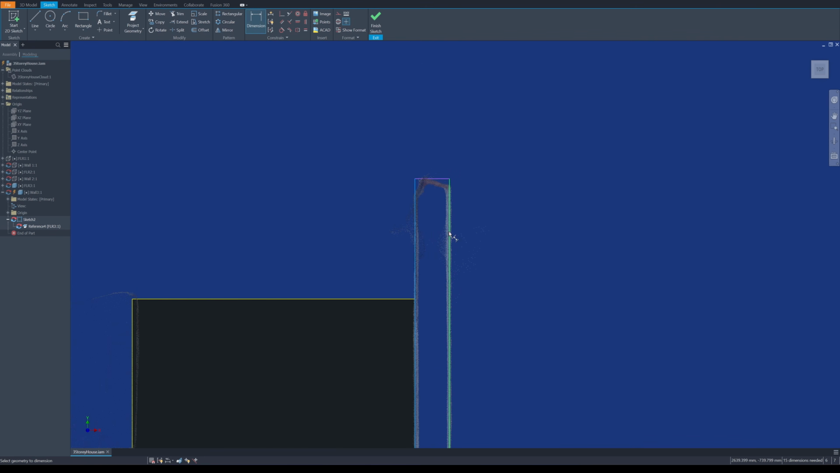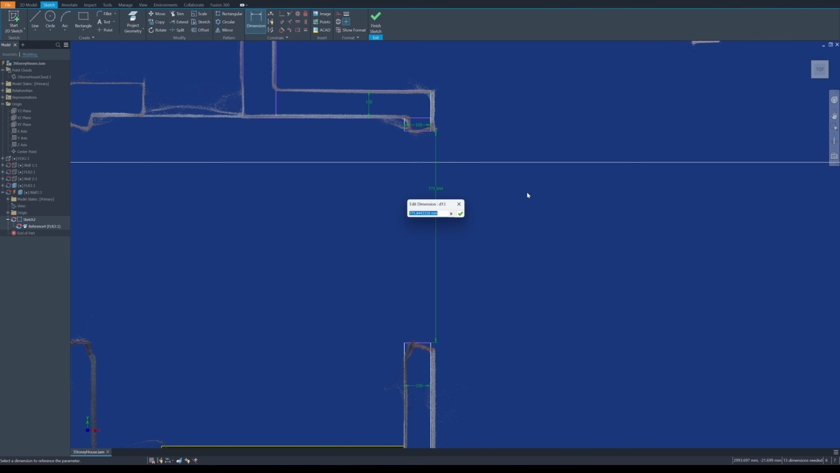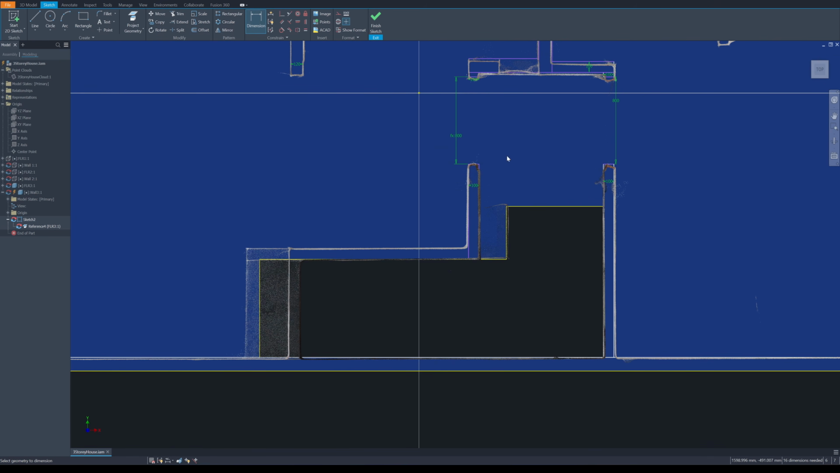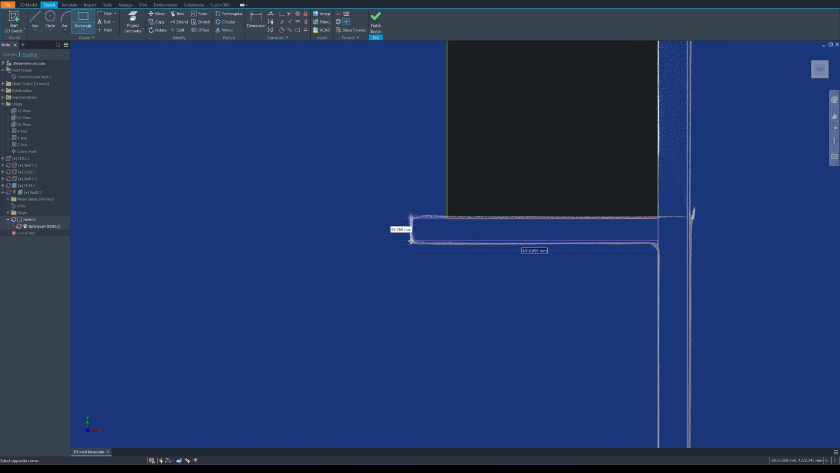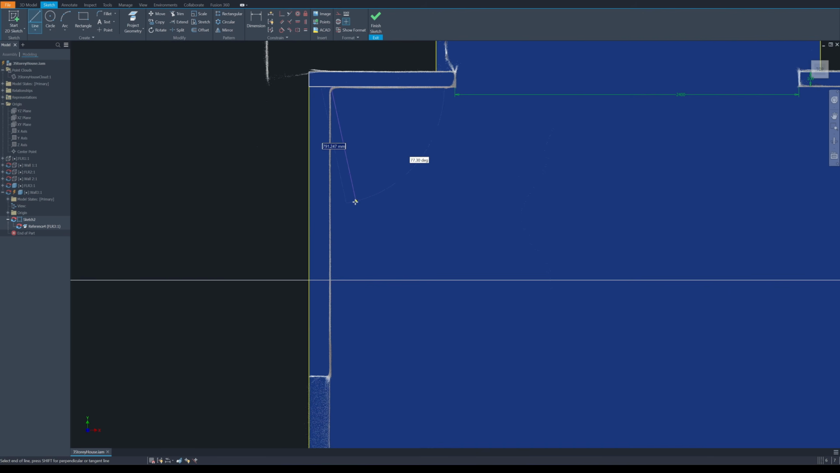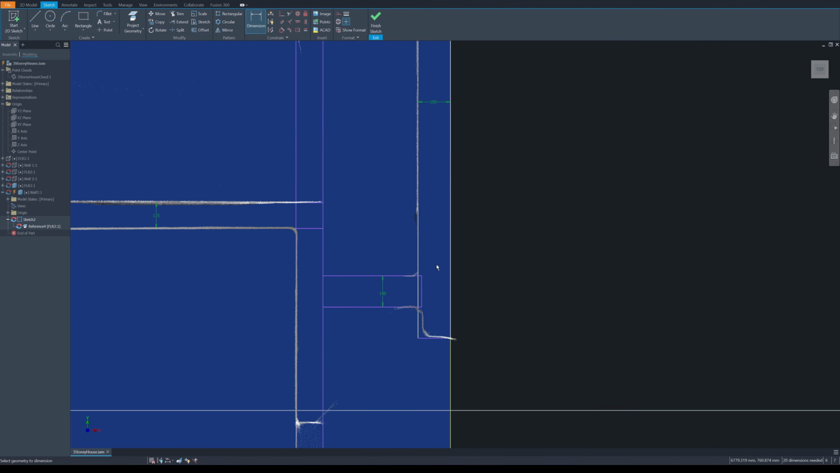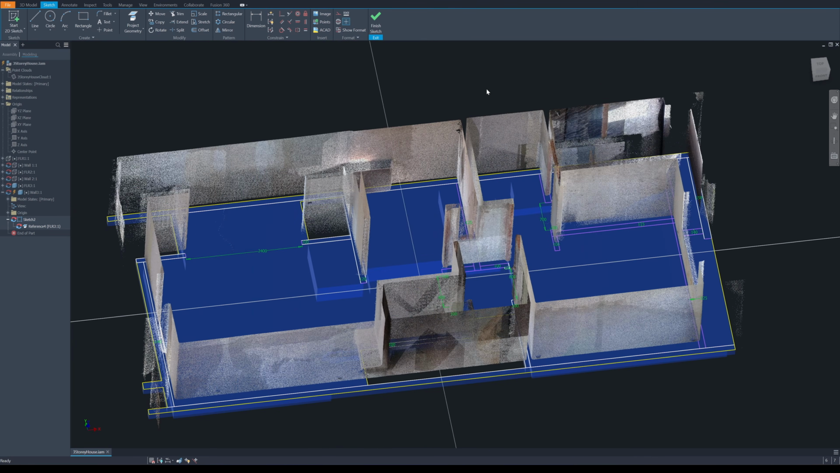Keep in mind, when scanning from a narrow space into a wider one, most scanners tend to drift. To avoid this, walk backward from the wider area into the narrower one so the scan remains stable.